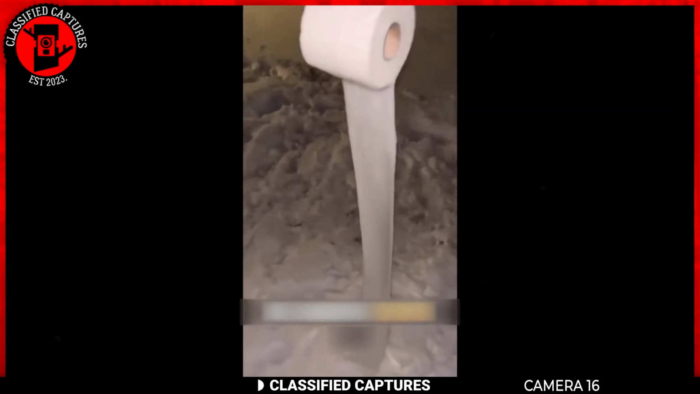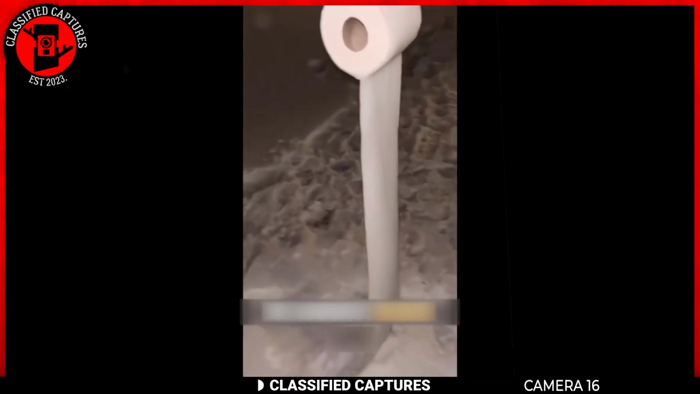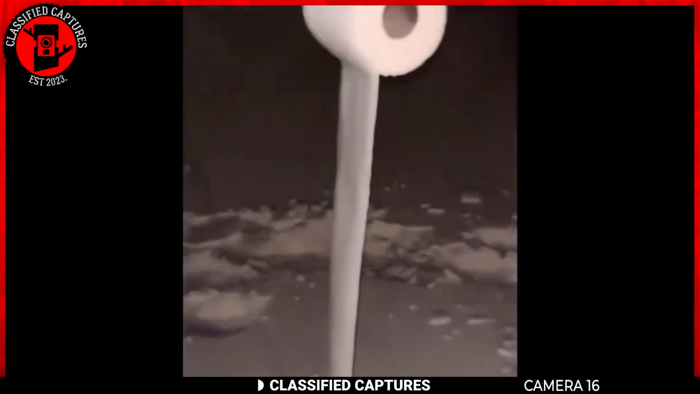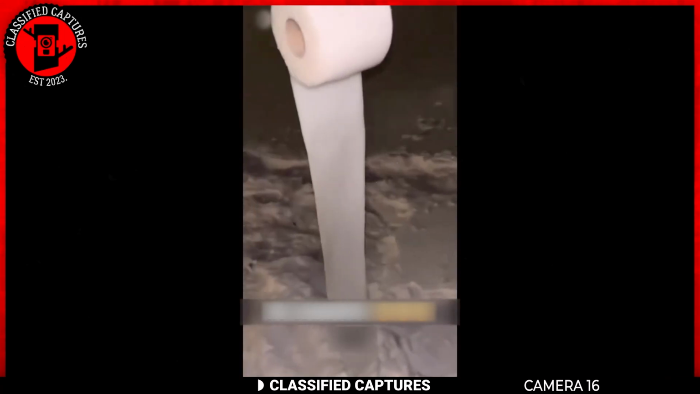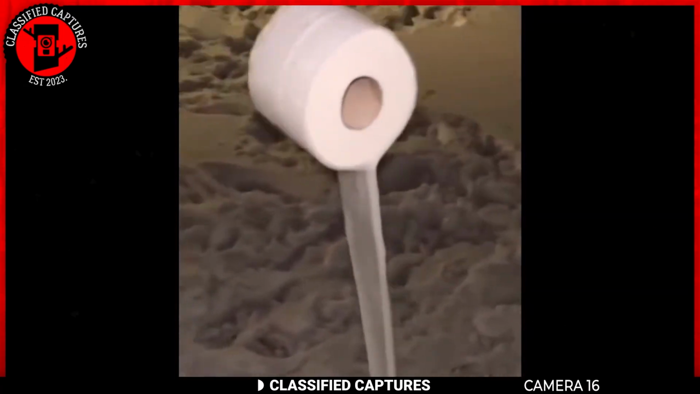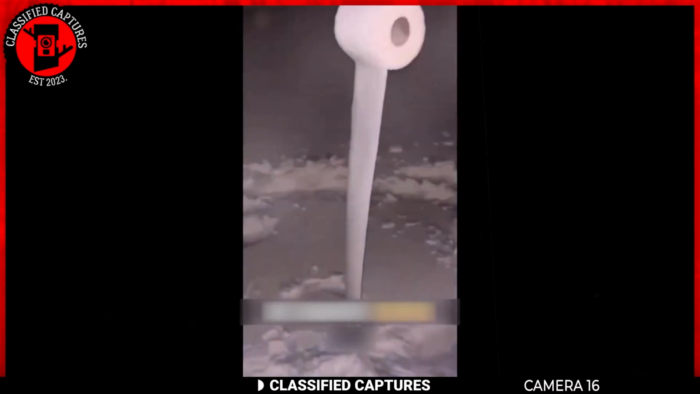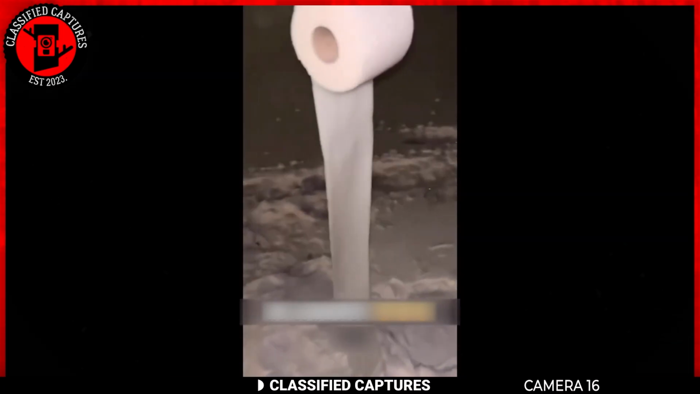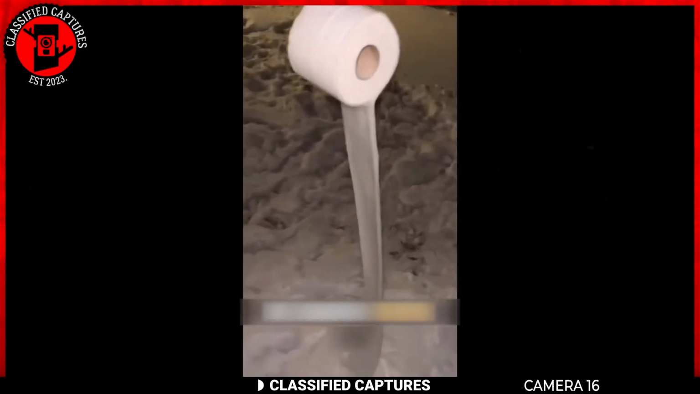In this next clip, we encounter a seemingly supernatural phenomenon, an ordinary roll of toilet paper suspended in mid-air, frozen in time. No need for supernatural explanations here. This peculiar phenomenon is a masterpiece crafted by none other than humans and the cold. All it took was a dry toilet paper and a splash of water left exposed to the bone-chilling elements. The result, a mid-air spectacle, a frozen masterpiece.